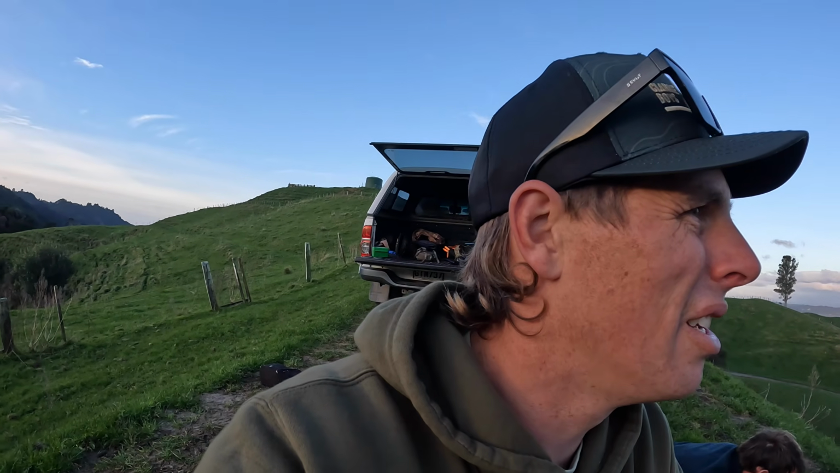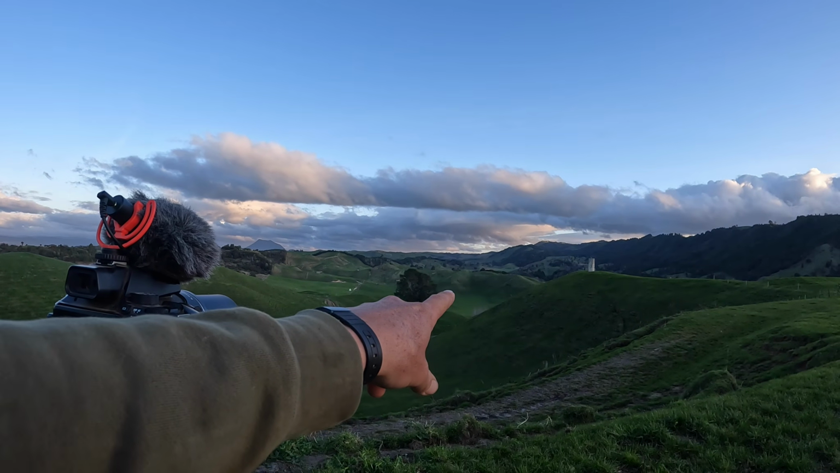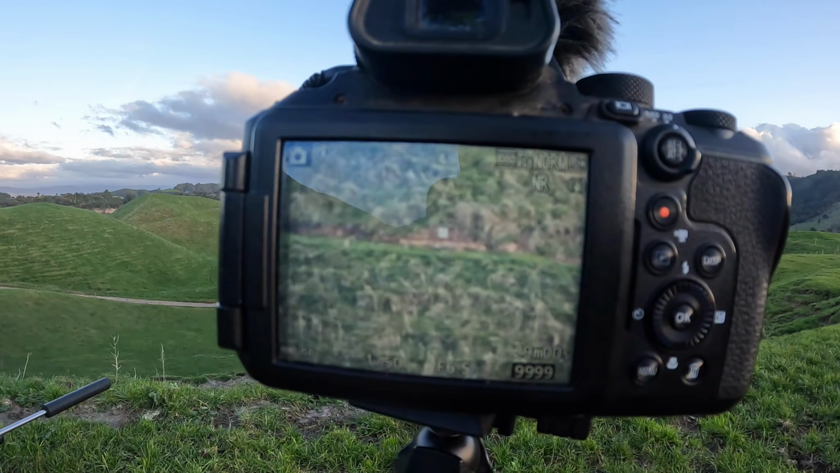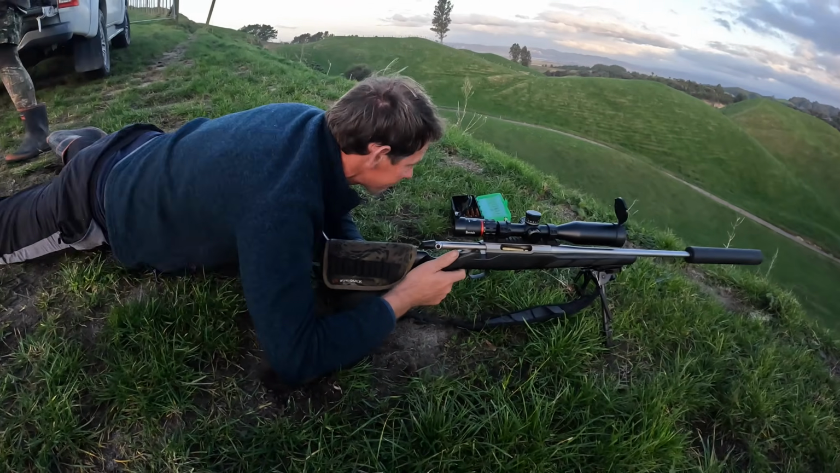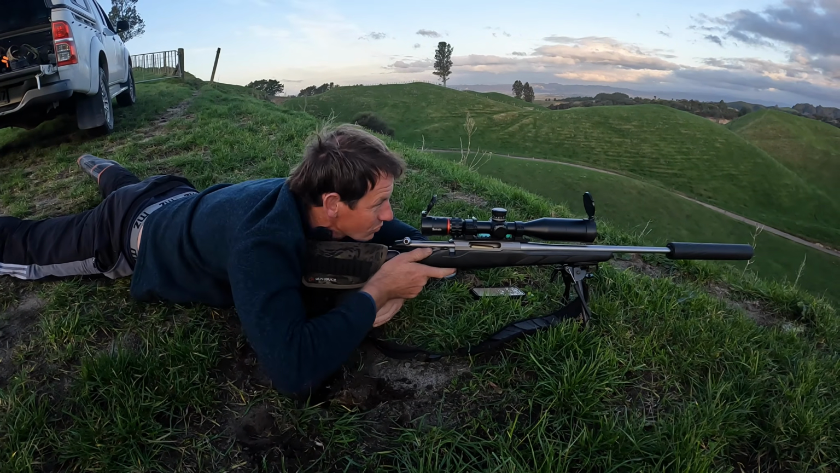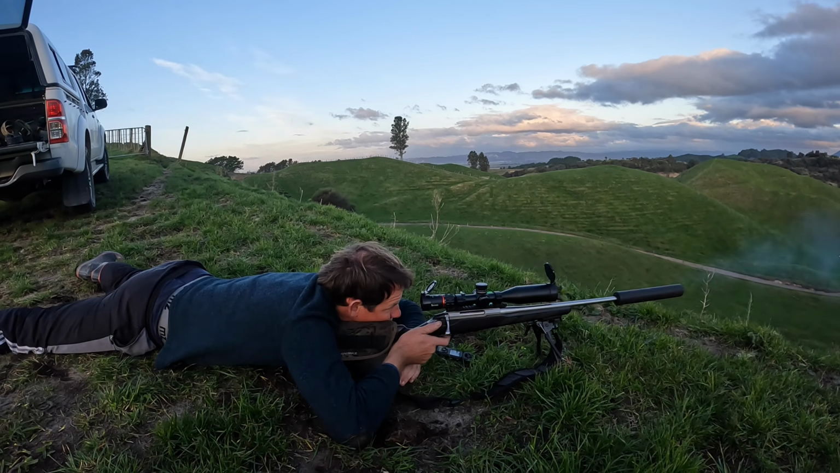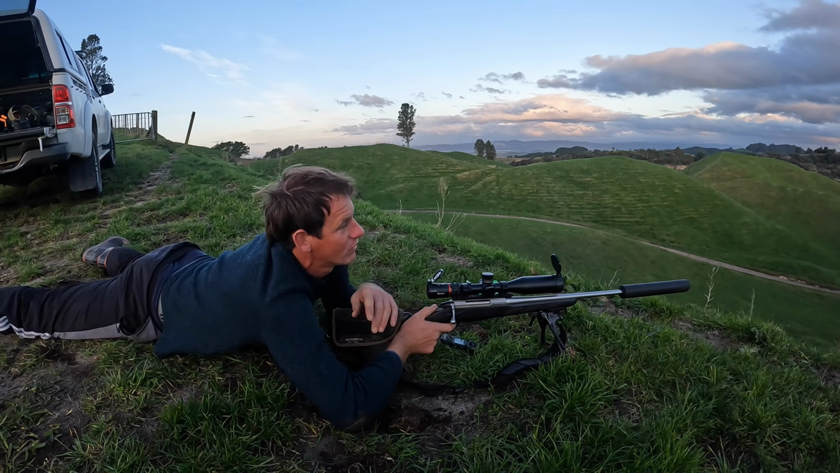Okay, so now we're shooting 940 yards while Clinton's shooting. I'm not even going to try. It's somewhere in the distance there. I got it in the camera here. It's even too far to see real clear with this light. Got the Burris Veracity scope on there. Got it. Bullseye. Like actually in the bullseye.